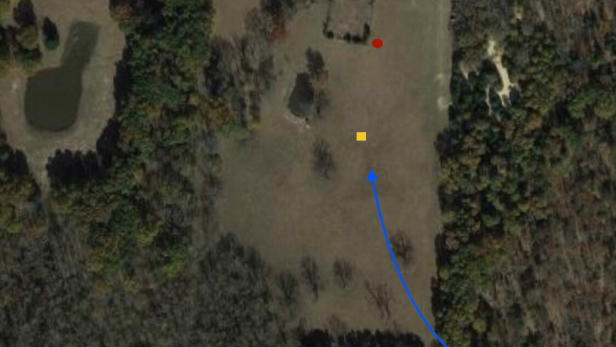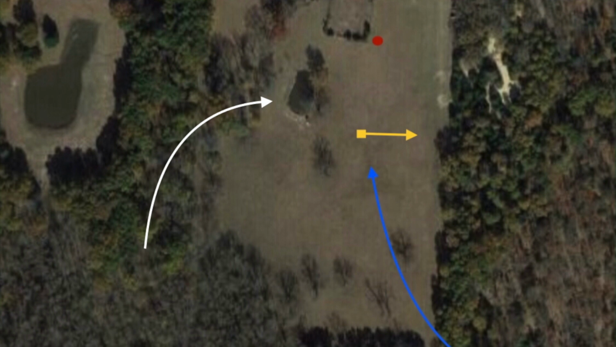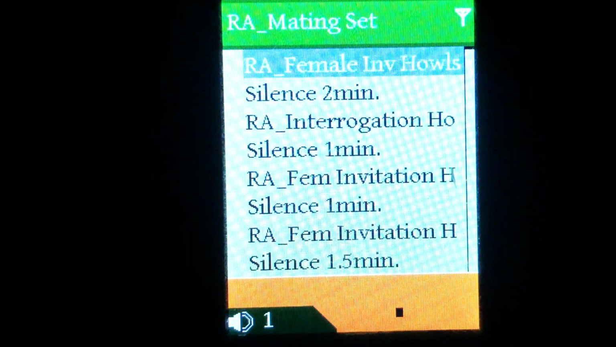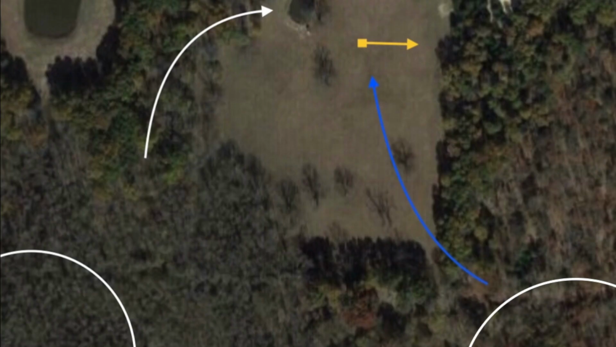I put my Primos Alpha Dog collar 75 yards to my south, facing due east, knowing coyotes like to downwind the sound. This time of year, I love using the mating set, and within 5 minutes of turning on the calls, I had two great responses, one directly southwest, the other southeast.